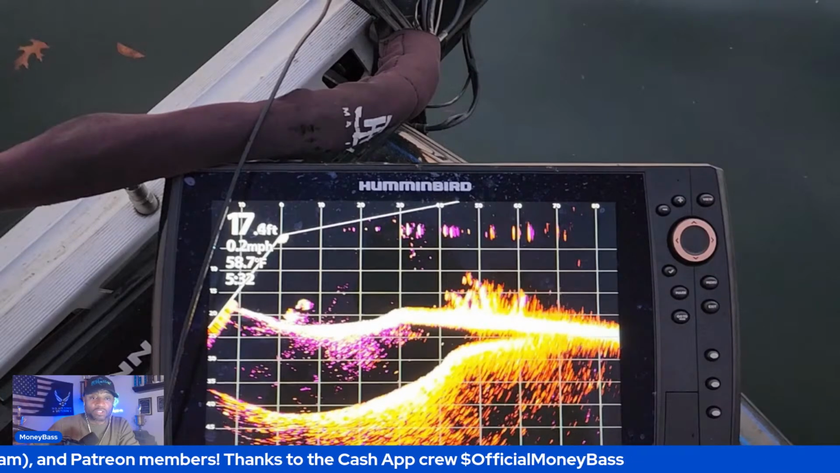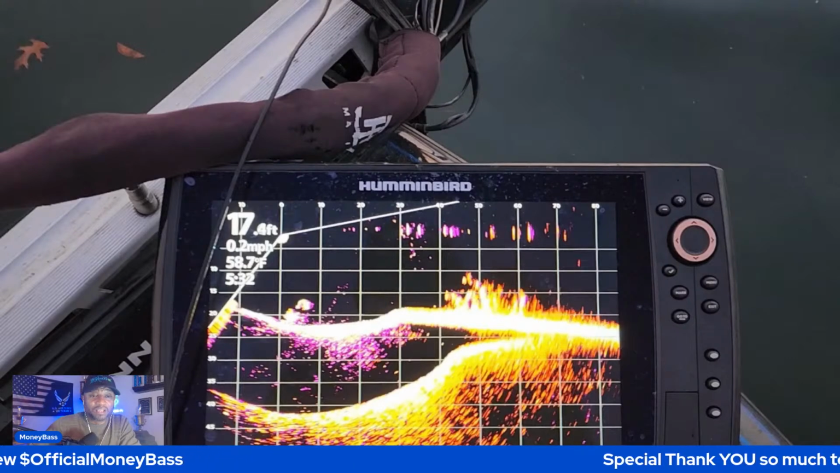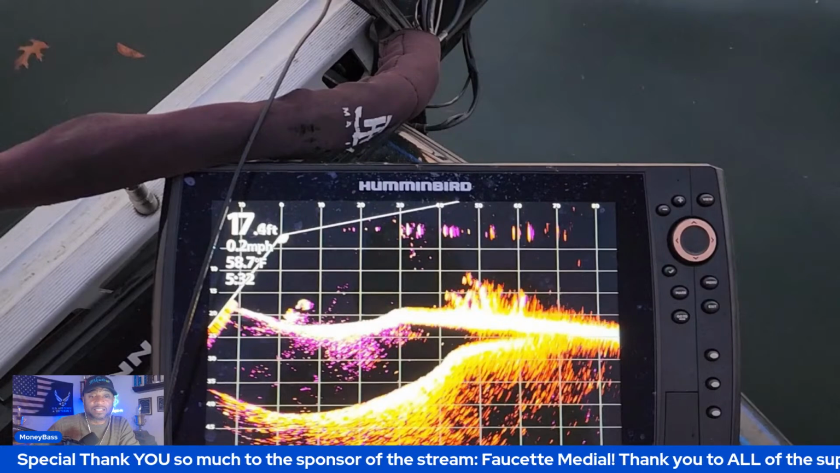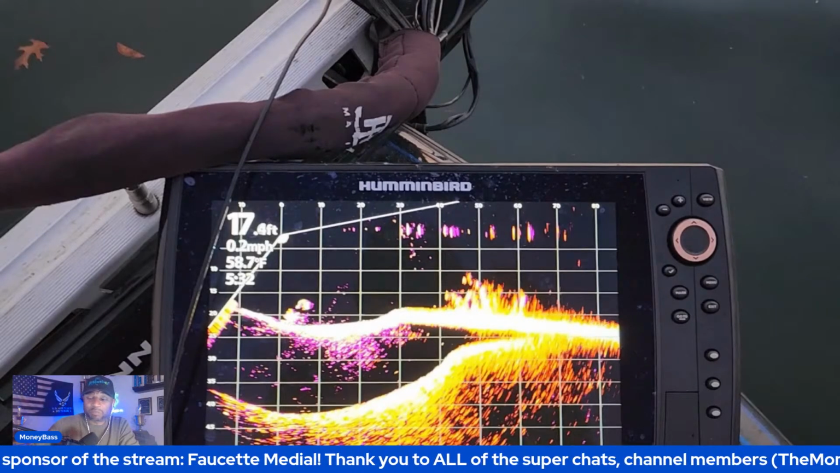If you look to the right of where that number 17 is, each one of those grids is set up at 10 feet. So you're starting off at -10, then that first grid is 0, 10, 20, 30, 40, and then right at 50 feet. So 40 to 60 feet, you see that cover out there. That is a brush pile, guys.